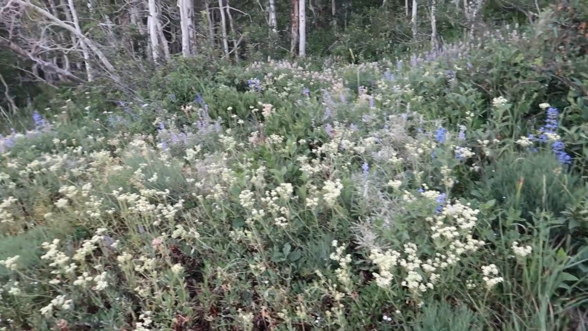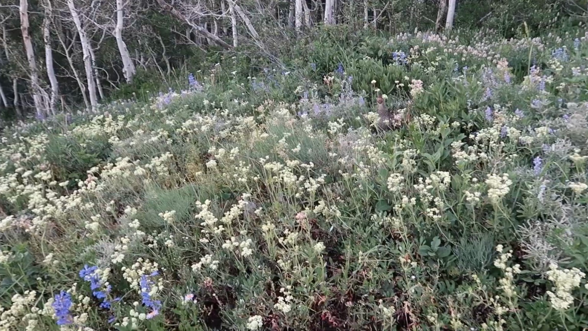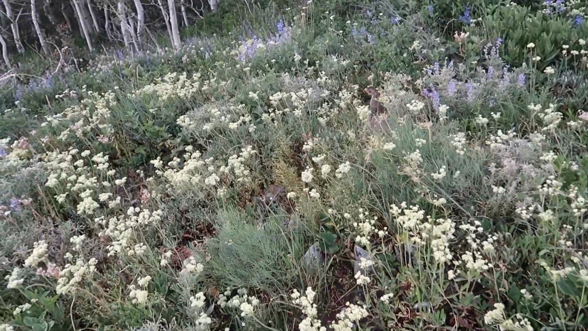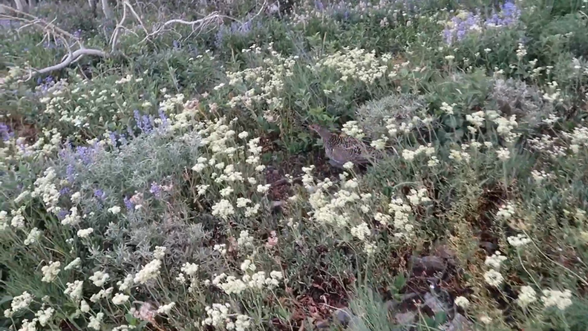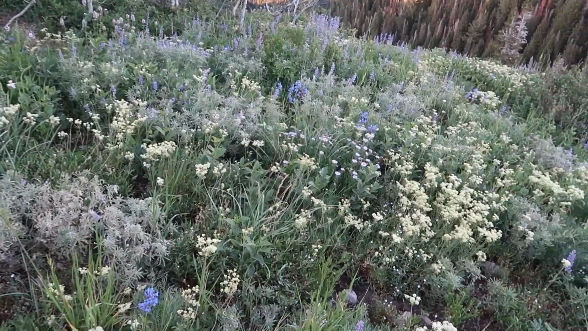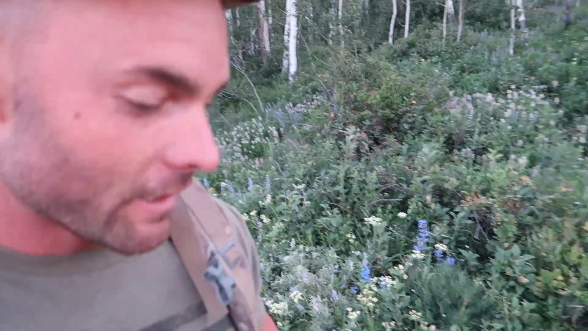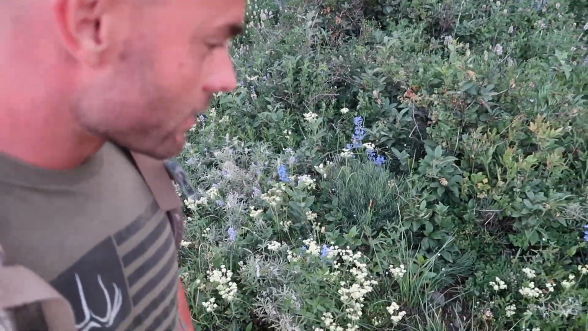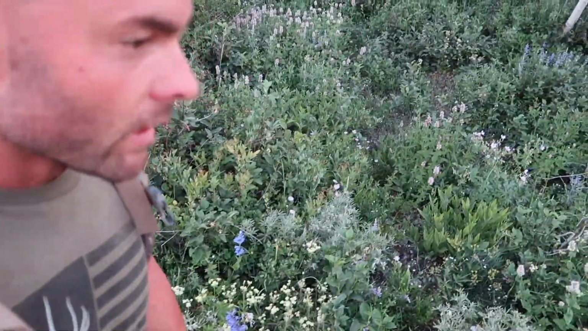Well, that about scared me half to death. Mom is playing dumb. She's playing dead. I just flushed one of her chicks. Holy cow, that was crazy. Oh my gosh, the chick flew up. I wouldn't be surprised if there's more right here somewhere. Like 1 step ahead of me, the chick flew up, and then the mom was acting all crazy.